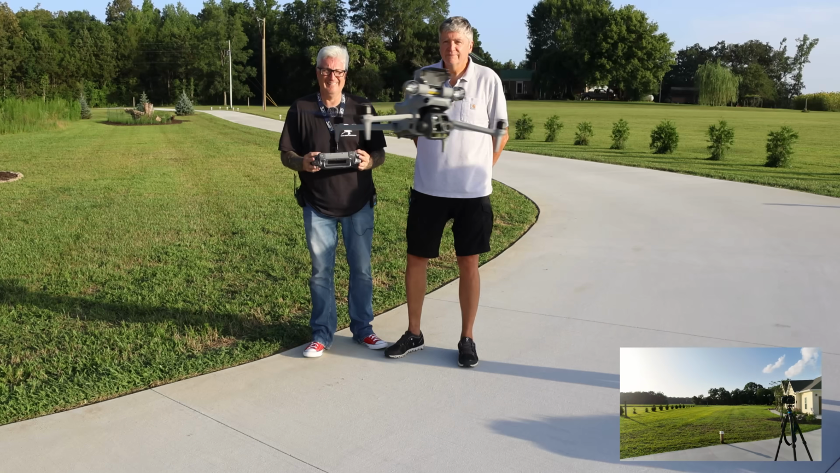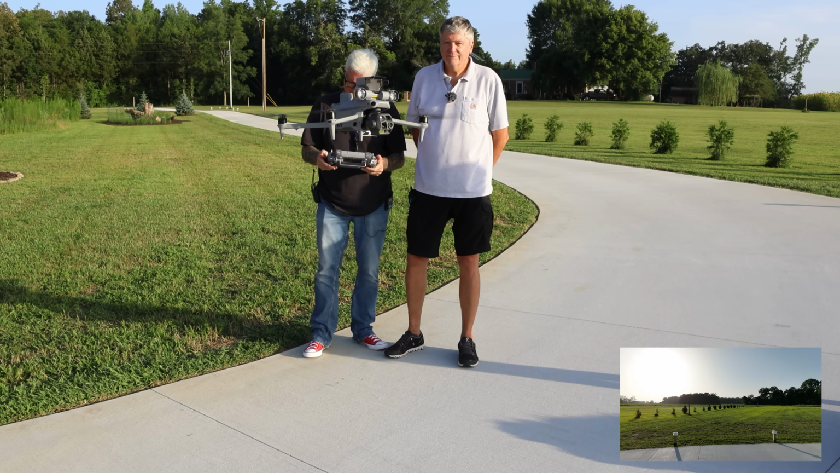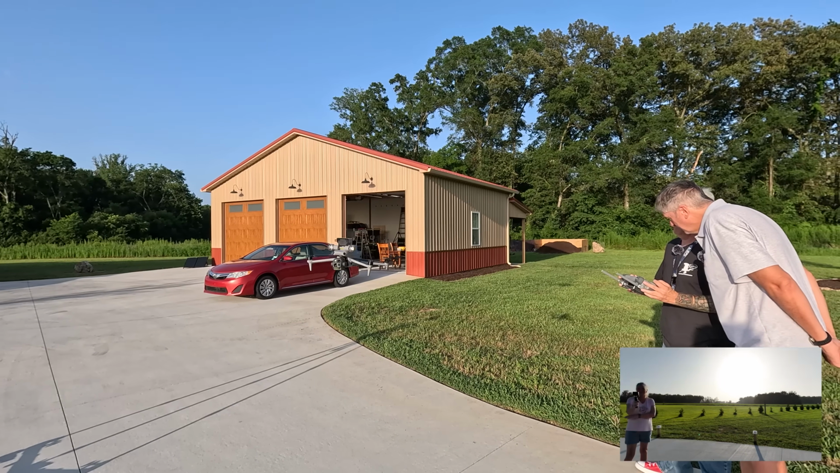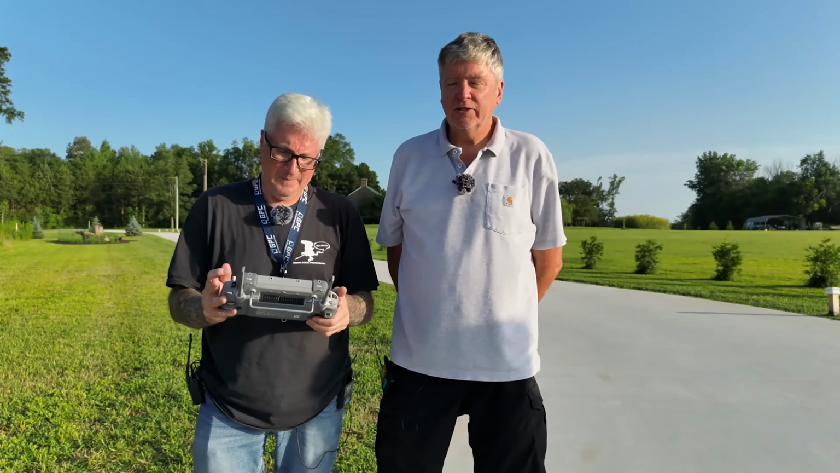Whoa. So we'll just let it kind of get its bearings. Does it already have all the satellites? 21 so far, that I saw. How do we look in there? We look pretty good. We're stunning.